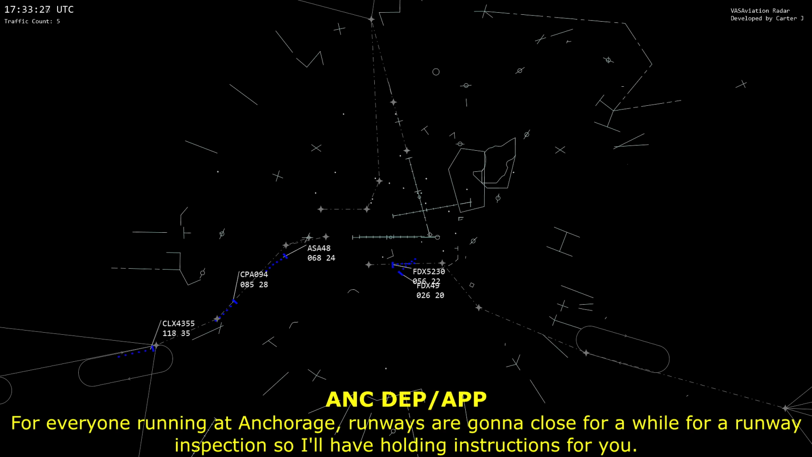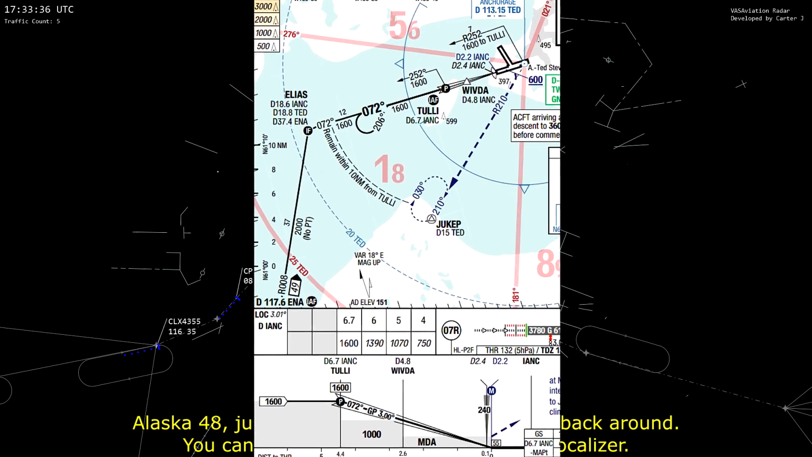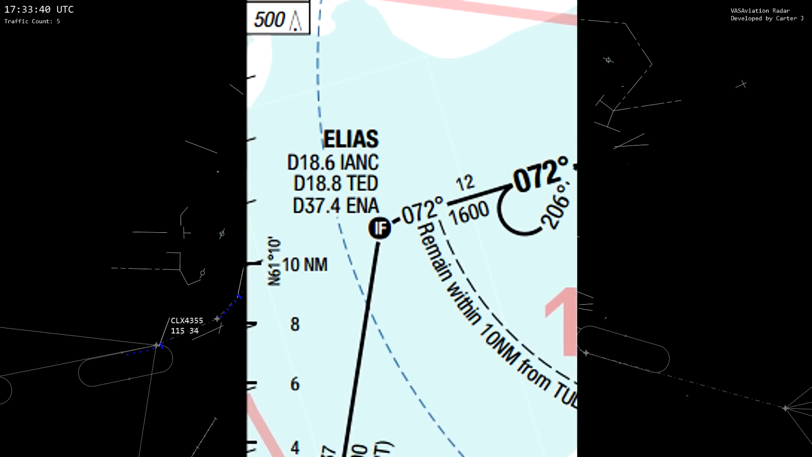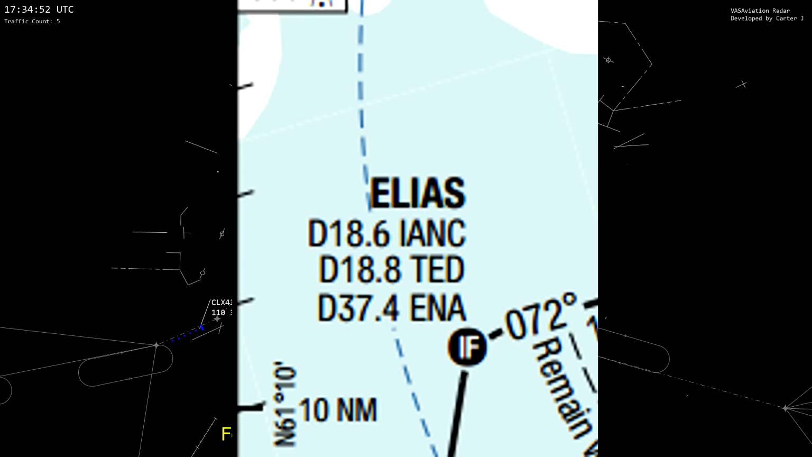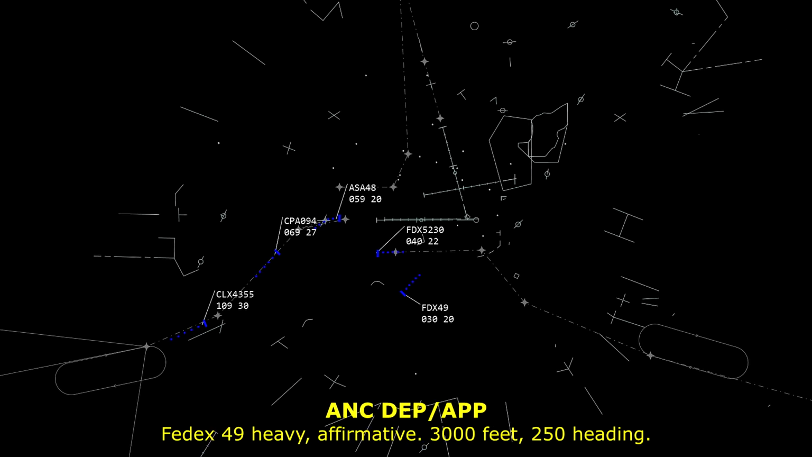And for everybody landing in Anchorage, the runways are going to close for a while for the runway inspection. I'll have holding instructions for you. Alaska 48, just join the localizer. I'll get you back around. You can expect to hold at Elias on the localizer. 094 Heavy, are you up? FedEx 49 Heavy, turn heading 250. FedEx 49 Heavy, affirmative, 3,000 feet, 250 heading.